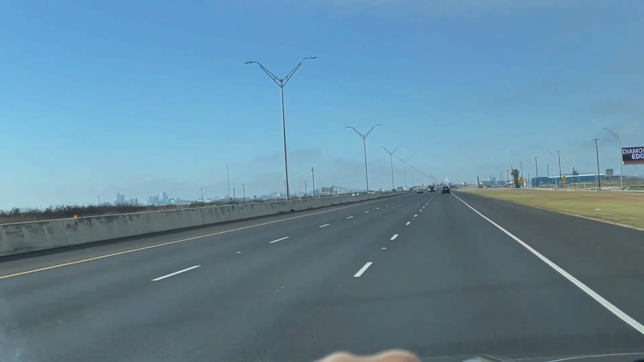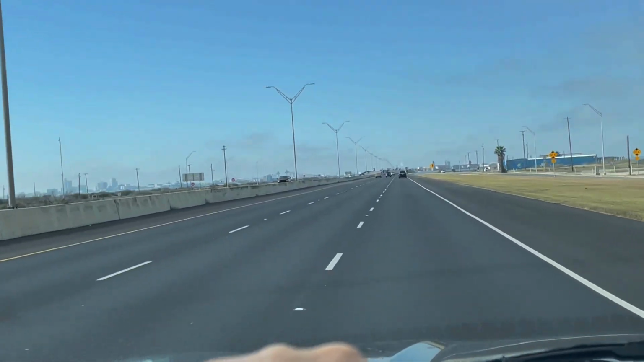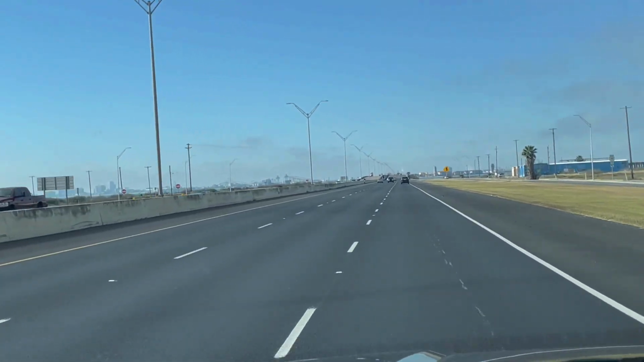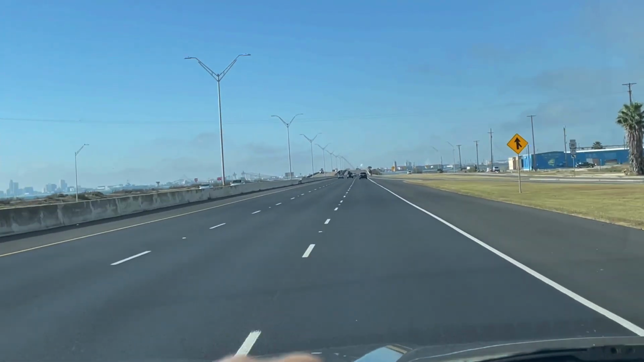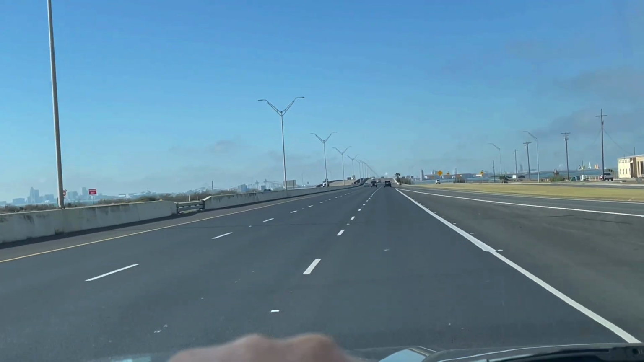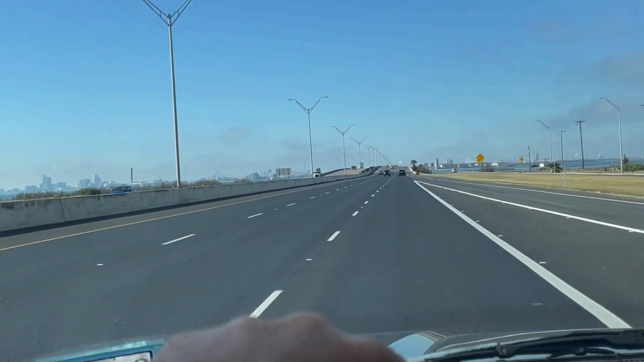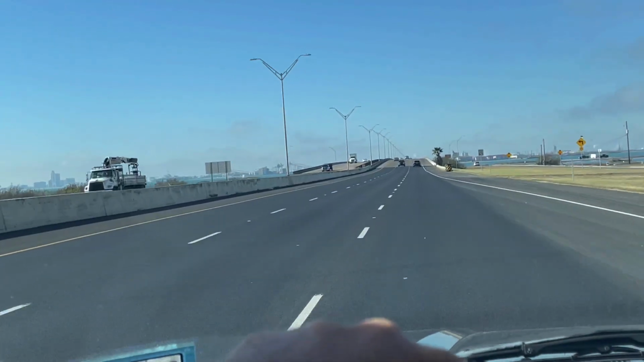Seems like the fog is kind of burning off. That's a good thing. You can kind of see Corpus Christi on the left there. It's pretty amazing to me that I can see it clearly with my naked eye, but then I look in the camera and it's just like a speck. I said speck, I didn't curse, just so you guys know.